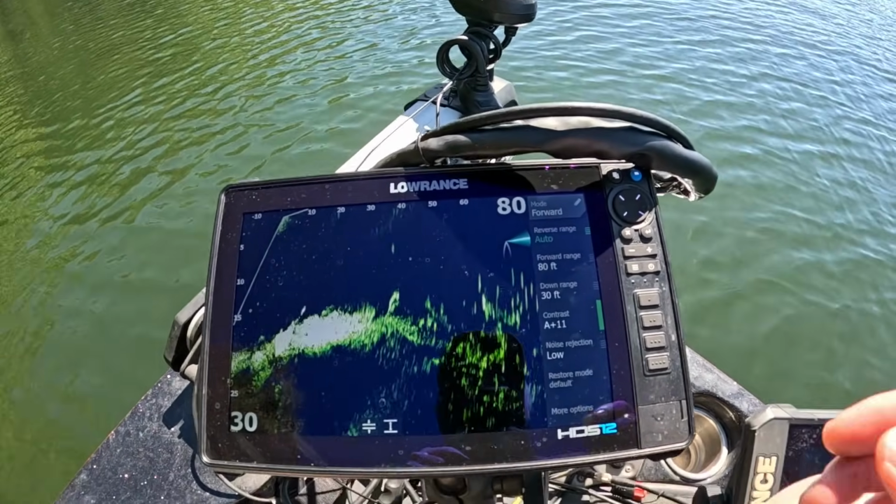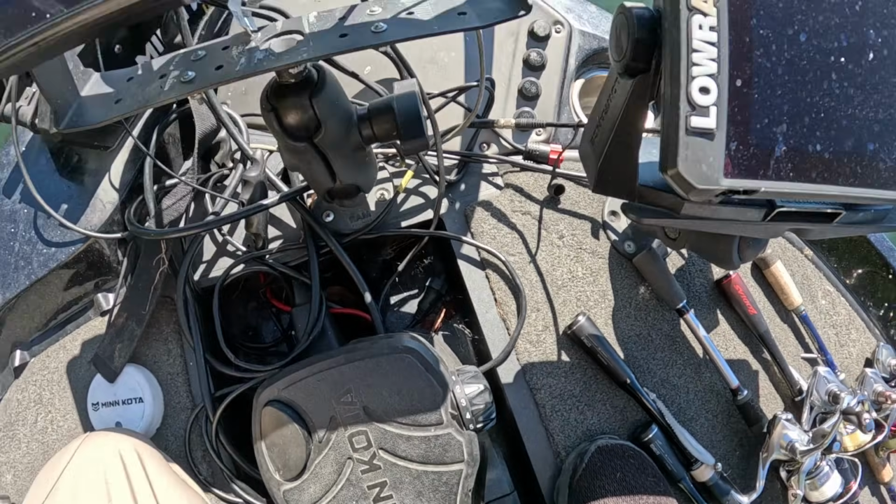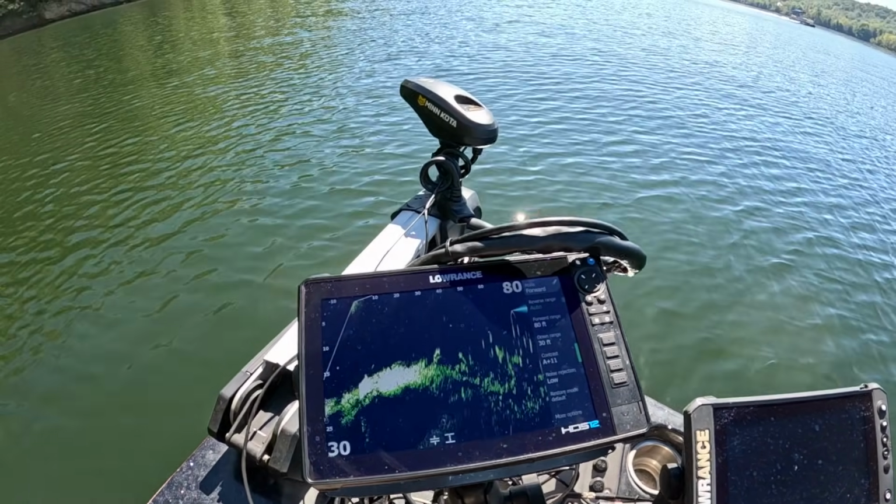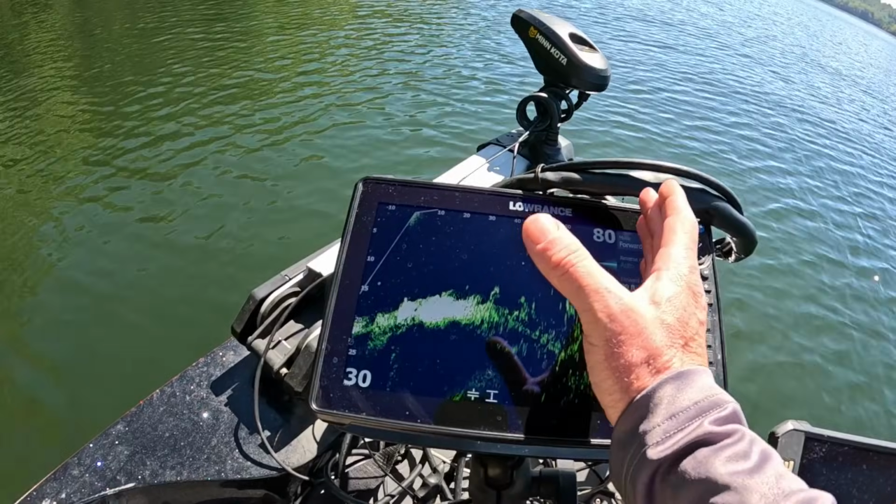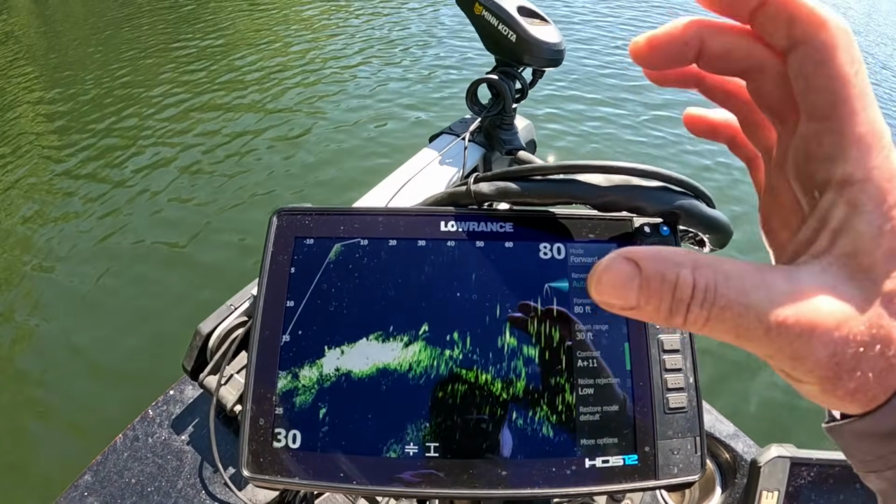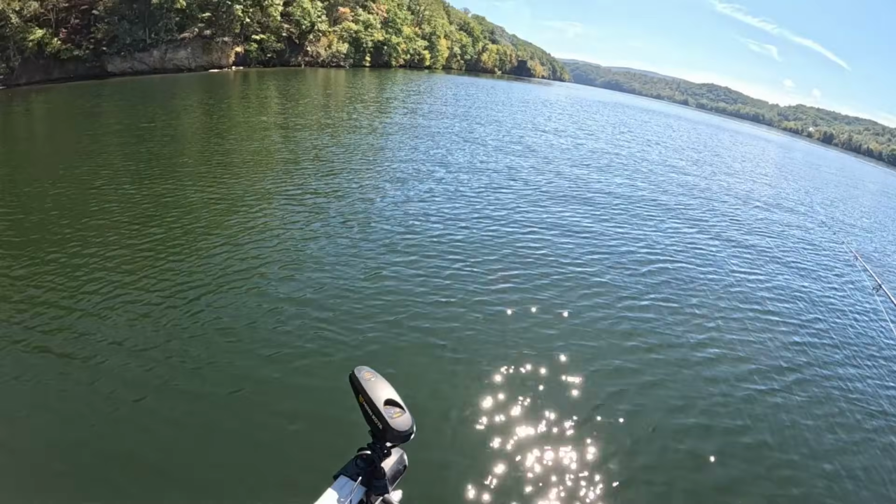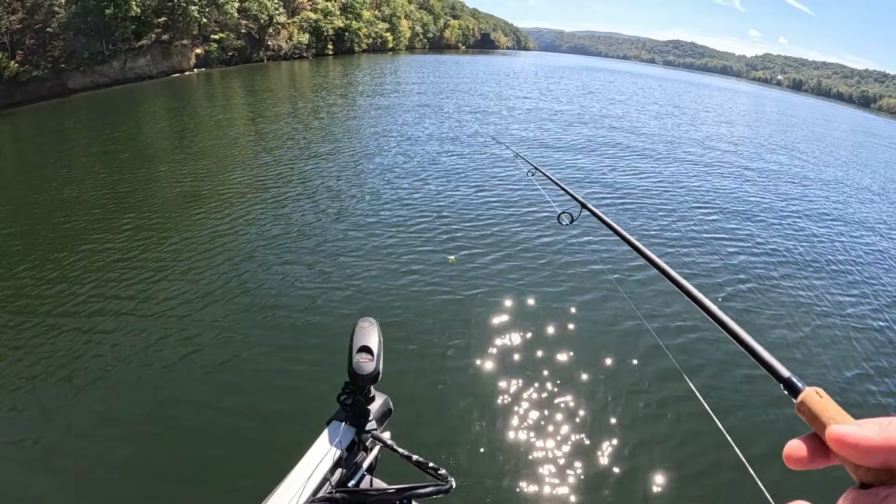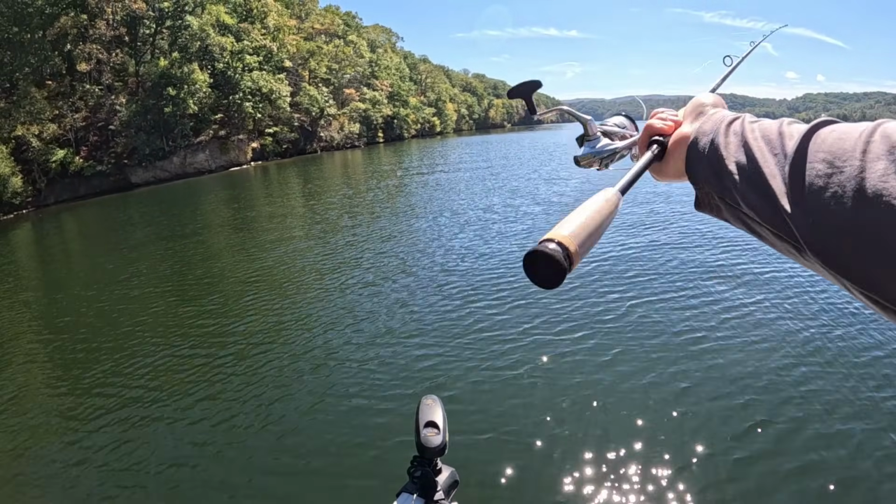As far as on the range, I'm usually going pretty slow down the bank. I've got my trolling motor on 3 or 4 here, but when you lower your range and your depth on your forward-facing sonar, you're basically just zooming in on the picture. So what you want to do is basically see about how far you can cast your dice.